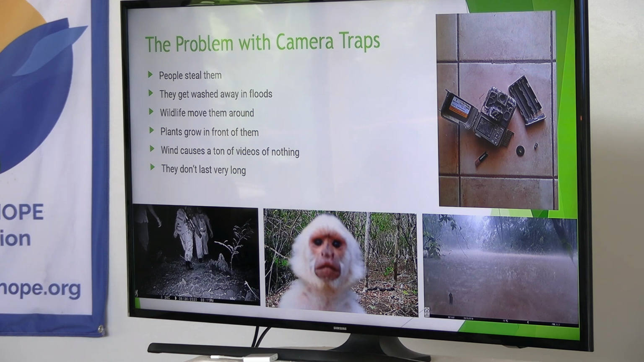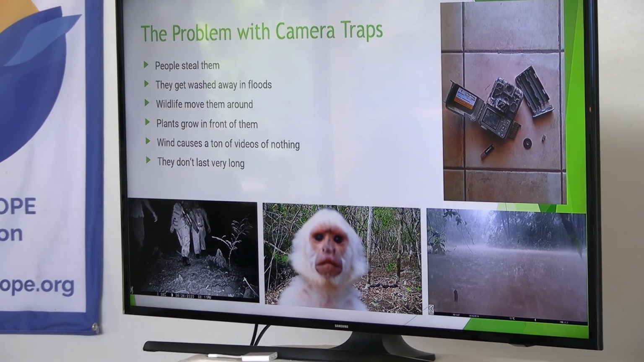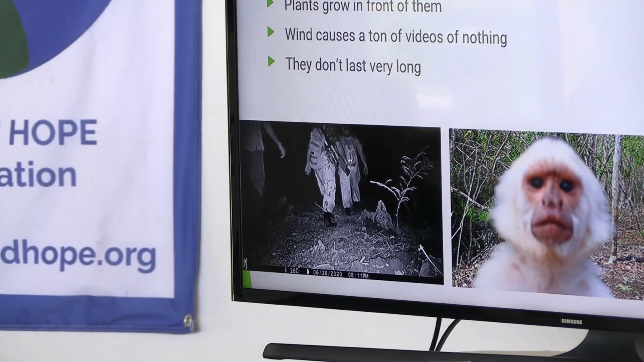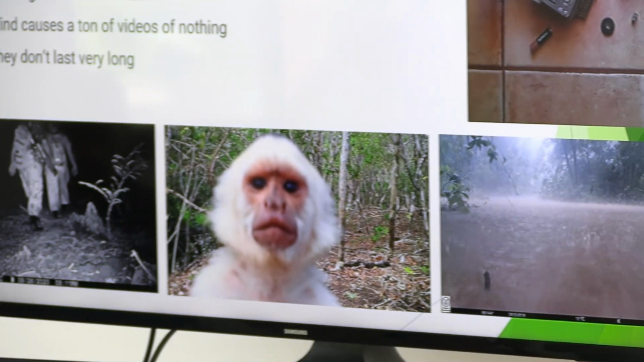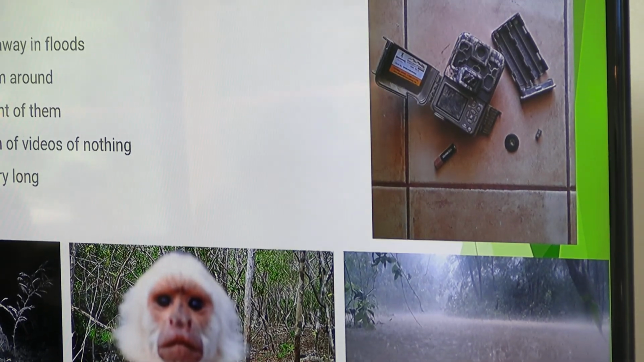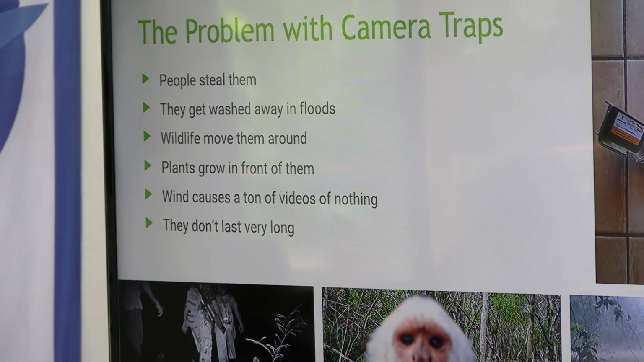Plants grow in front of the cameras, so in an environment like this, where you guys have lush vegetation all the time, if I have a long break in between reviewing cameras, I have to be careful because there'll just be a small tree sitting right in front of it. The wind causes a lot of videos of nothing, so I have to be very careful about where I'm putting the cameras, how clear it is of vegetation. The tree cameras get blown around a lot, and I don't know how it is here, but there's a time at the beach where the wind is blowing like crazy, was it February-ish?